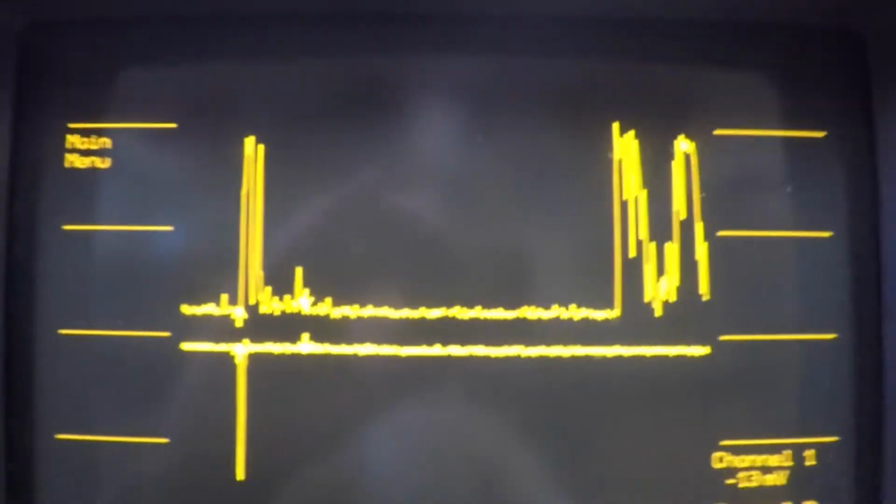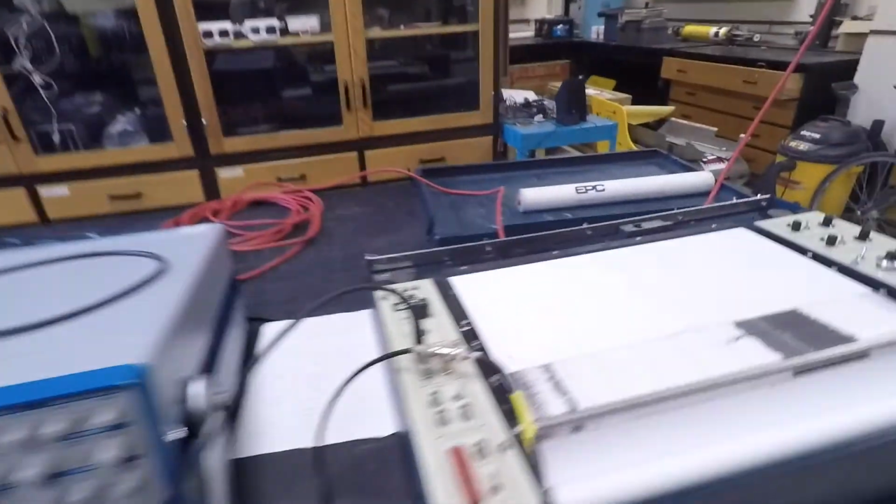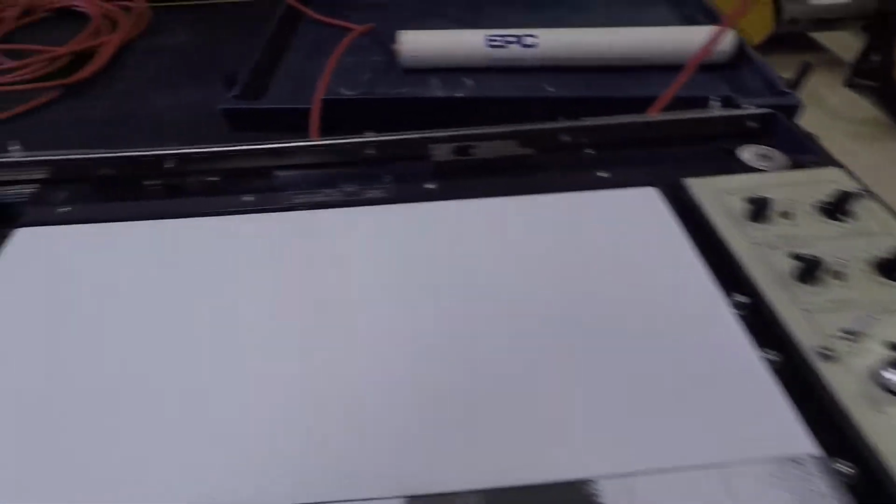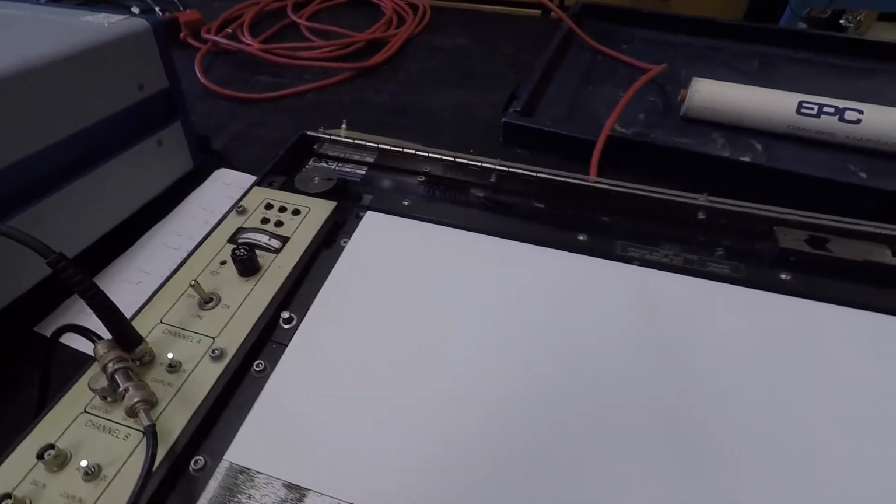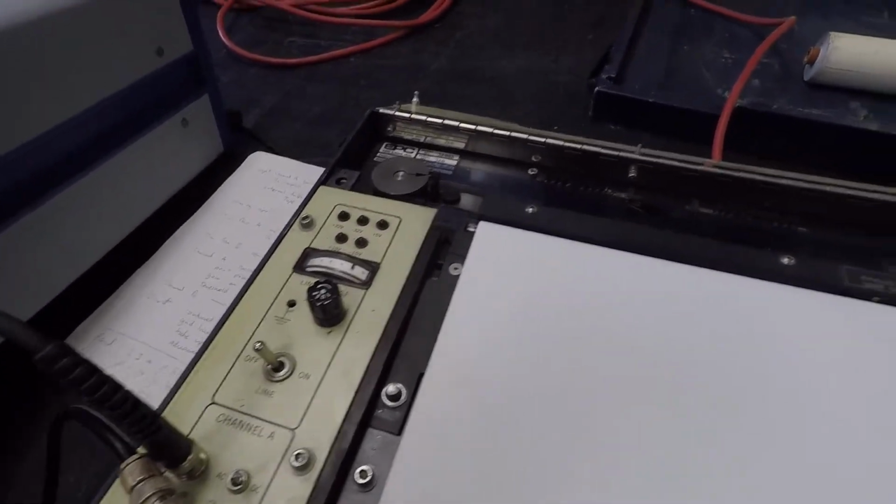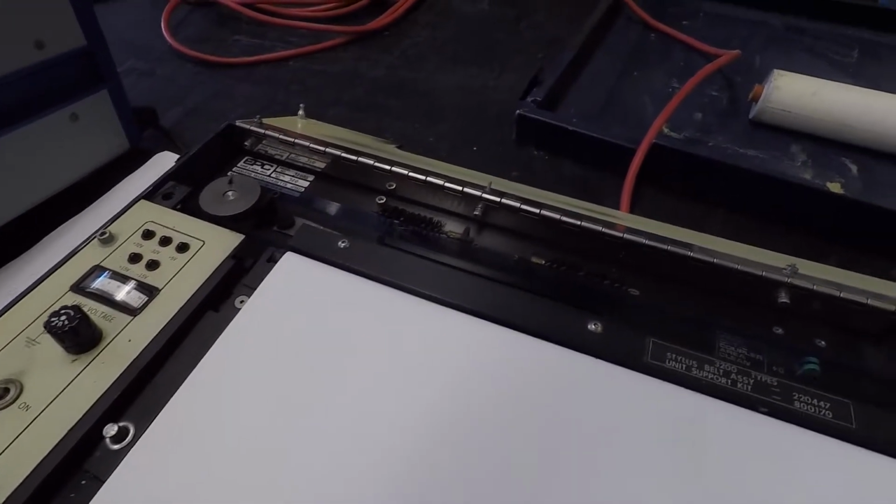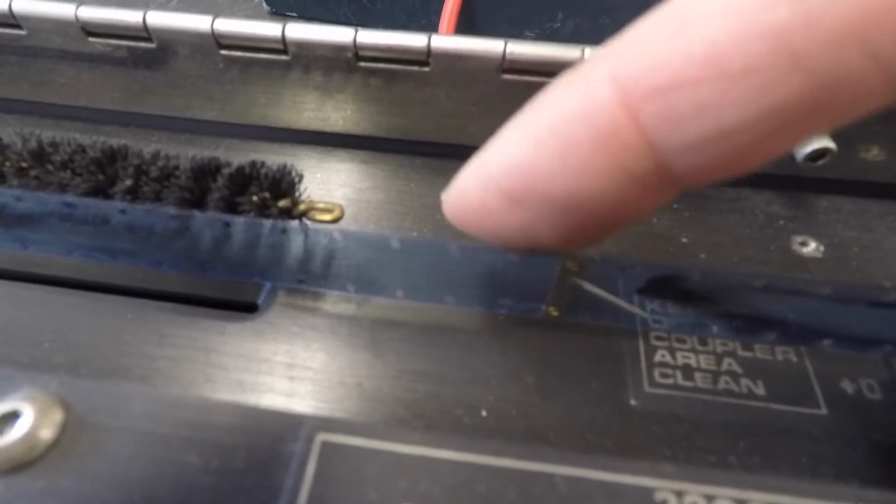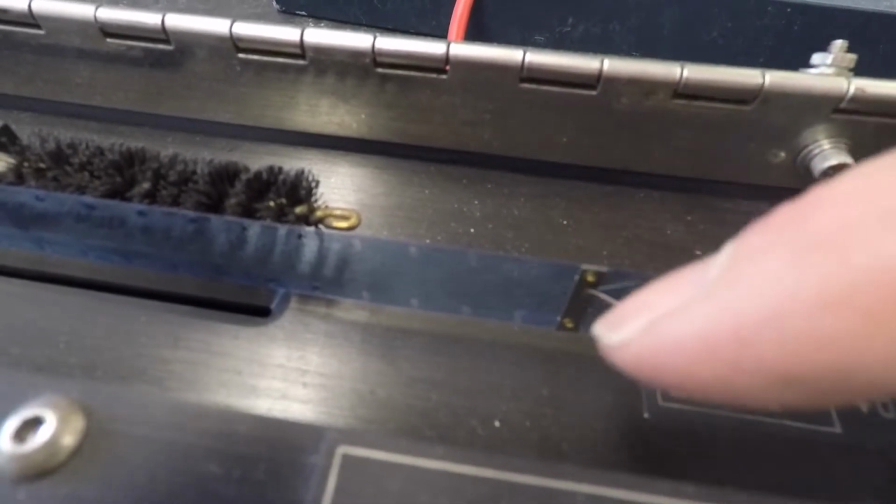So I send these signals over to this thing that was called the EPC. It predates thermal printers, and what it does is it has this band that goes along here. Let me zoom in on the band. There goes the band. It goes along, and on the band are these little fingers. You can see them here.